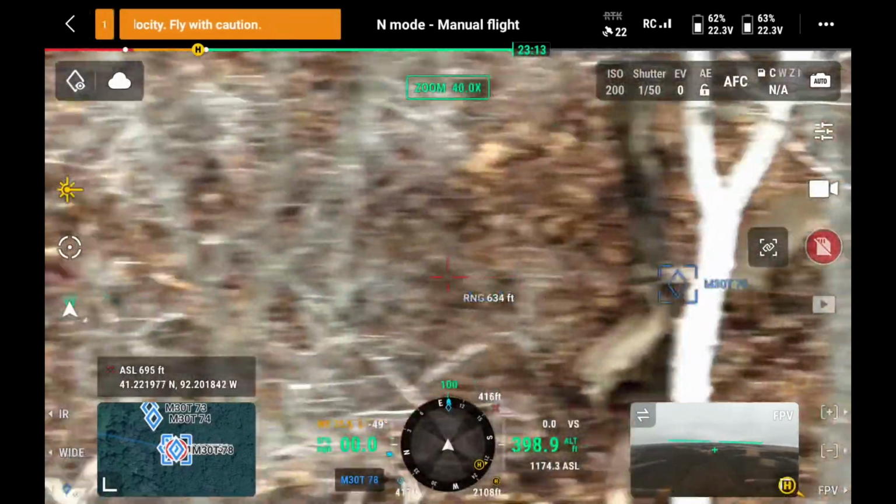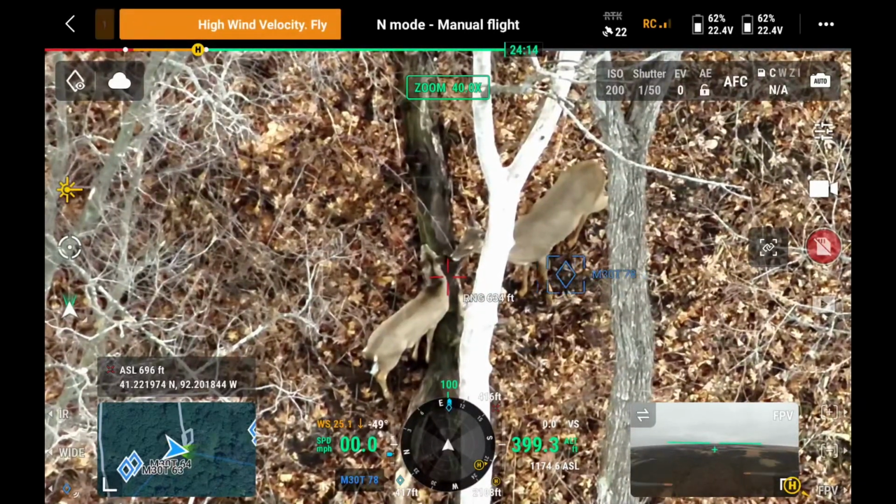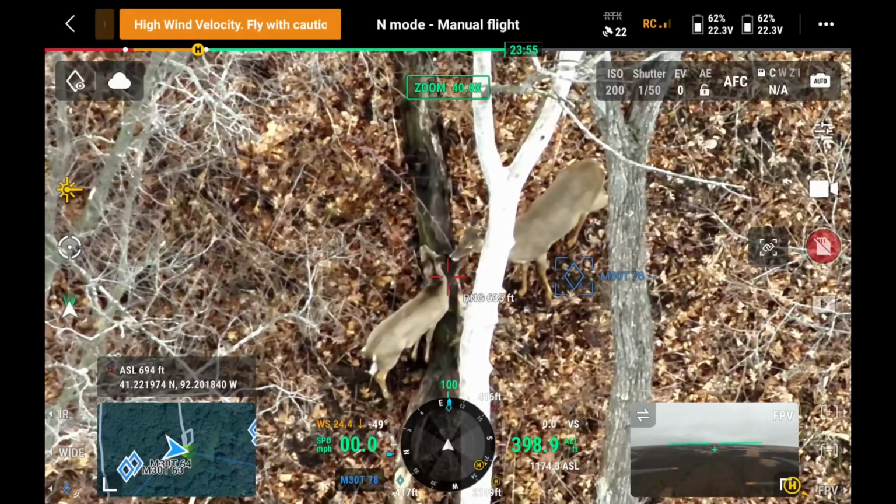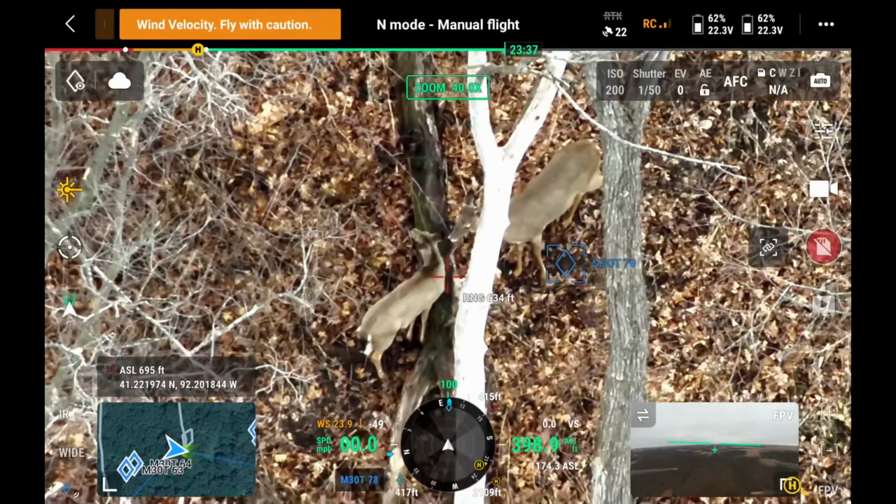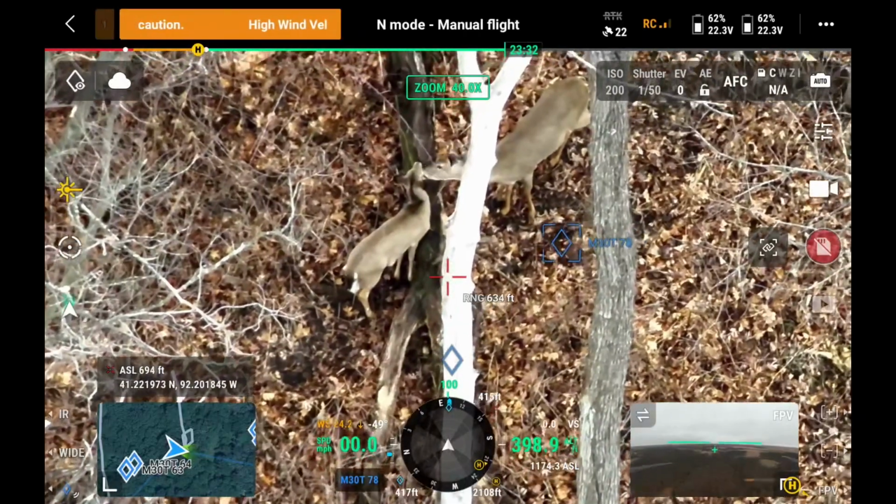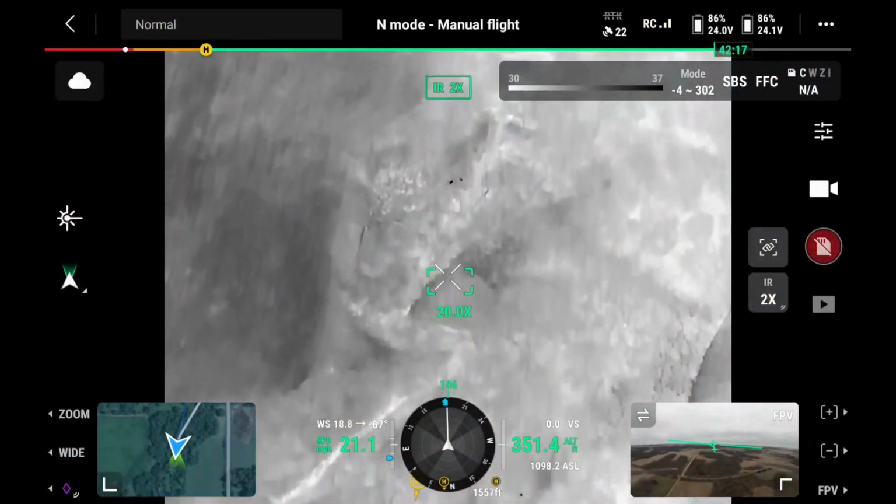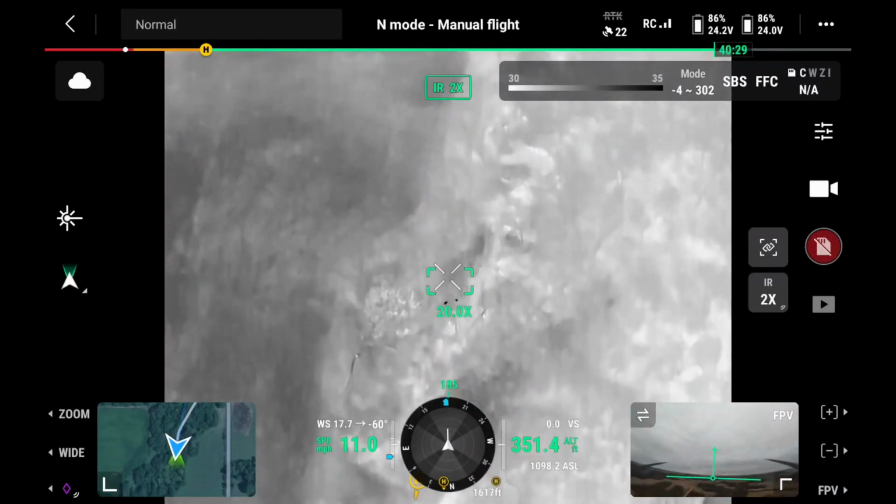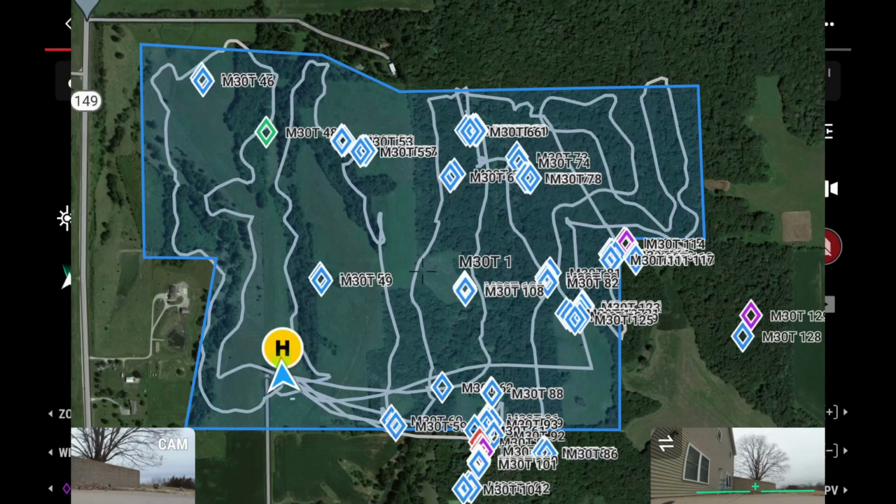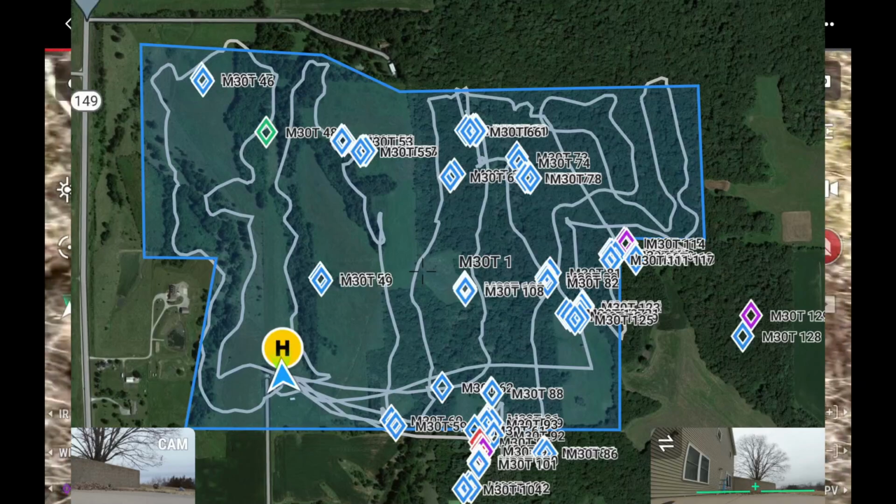All right, so this footage here is from a different property. I was not present when they recorded this, but we're going to get to see how they do a population count, and they even identify buck versus doe with the markers that they put down. And then they'll actually give you a report that involves a map graph like this of the property once they've done the full survey.